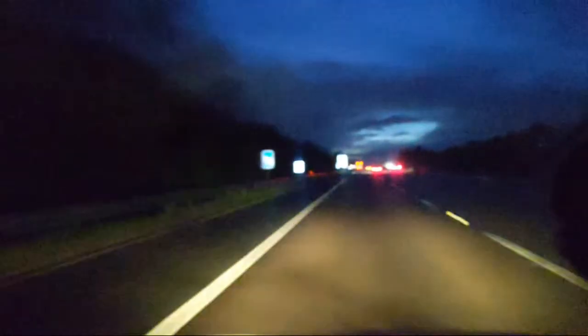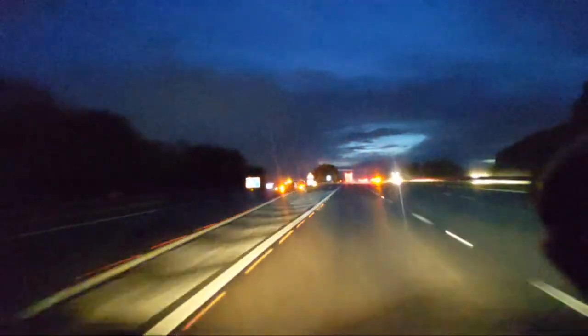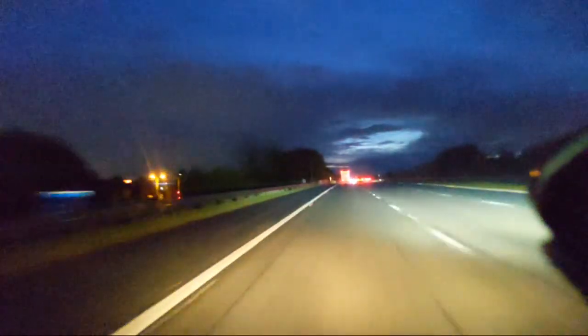I think because of the lack of lights, the camera's having difficulty focusing. But it makes it look all arty. It's lovely. Overtaken again, this time. Well, I think it'll be a BMW, I'm not sure.